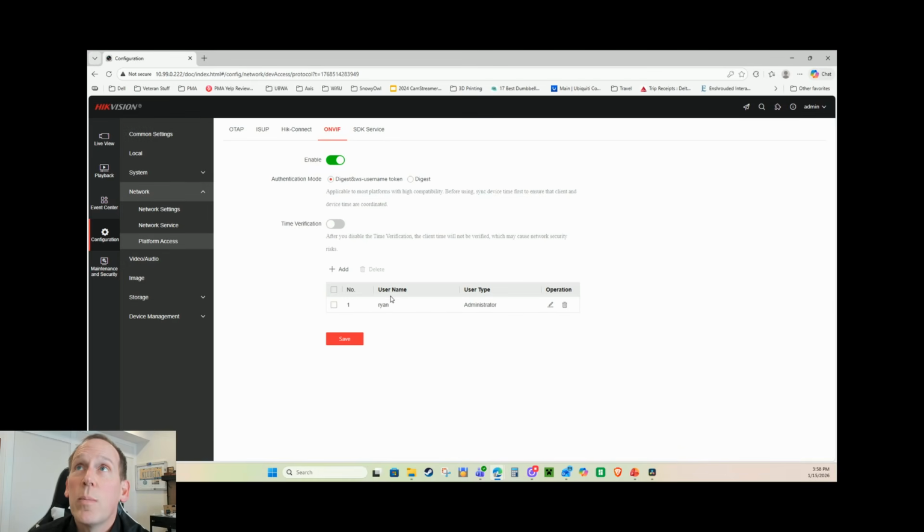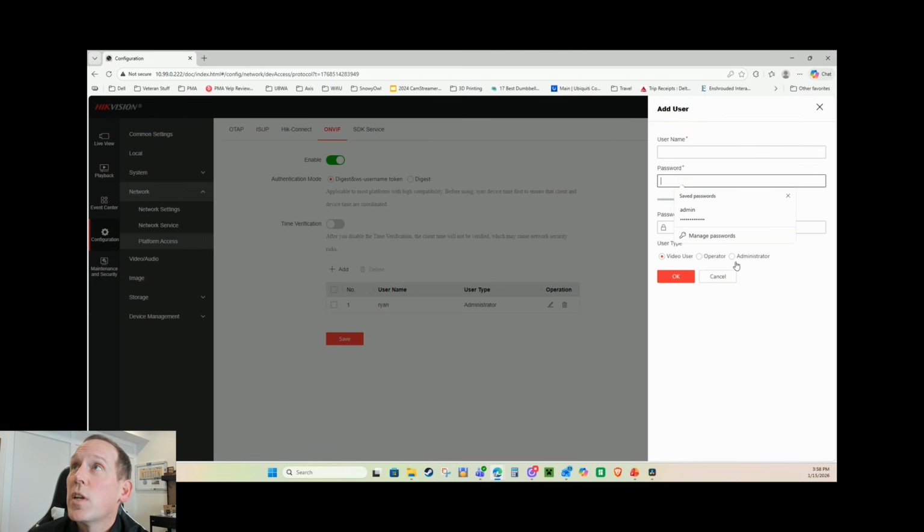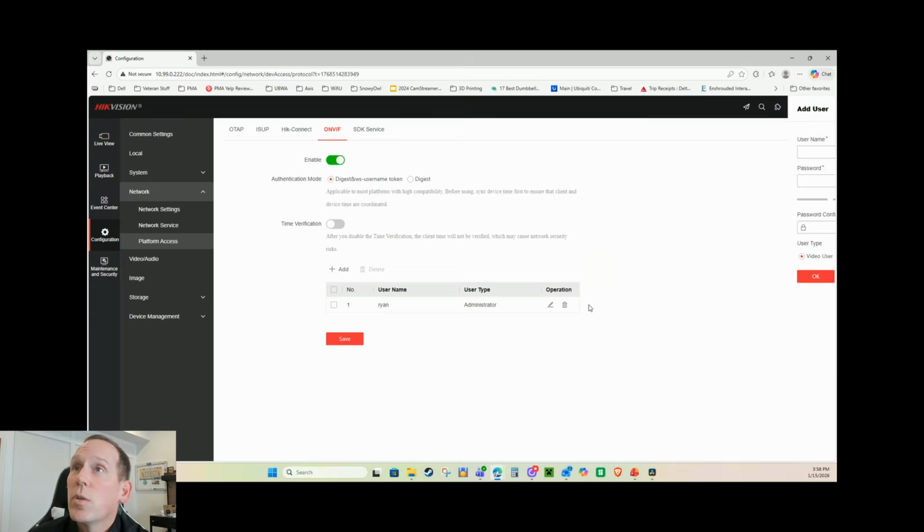We have it enabled, and then if we wanted to add a user, I'll just click add. This is where you'd put the username, the password, and then the type of user. I typically make the users admins for the purpose of UniFi Protect. So that way there's no restrictions on the user accounts when they get added into UniFi Protect. Once that is done, then you go over to UniFi Protect and you enable the third-party camera detection. So let me show you how to do that.